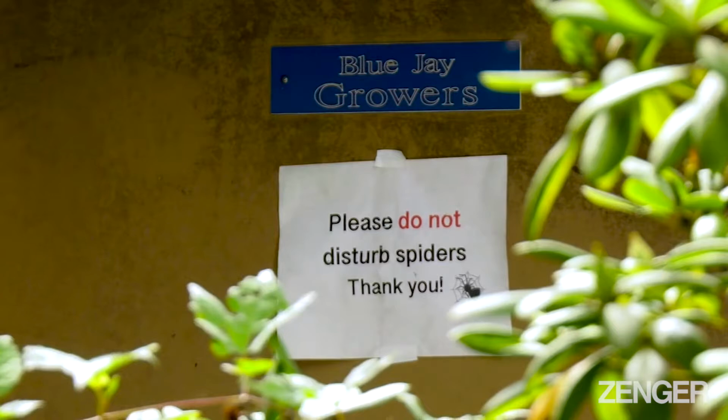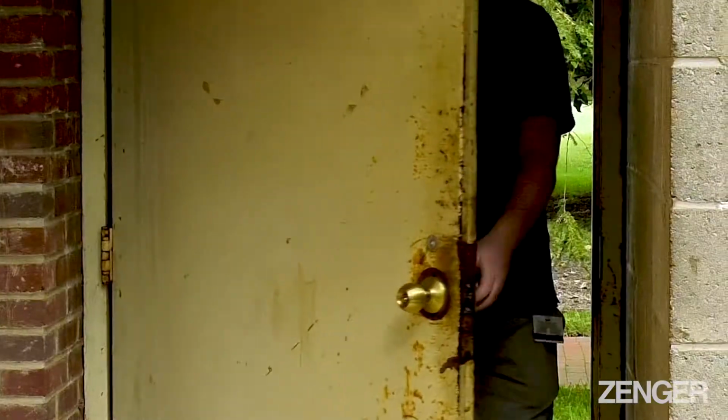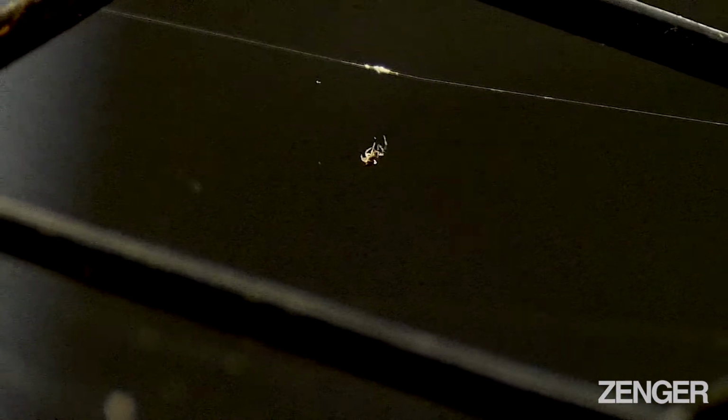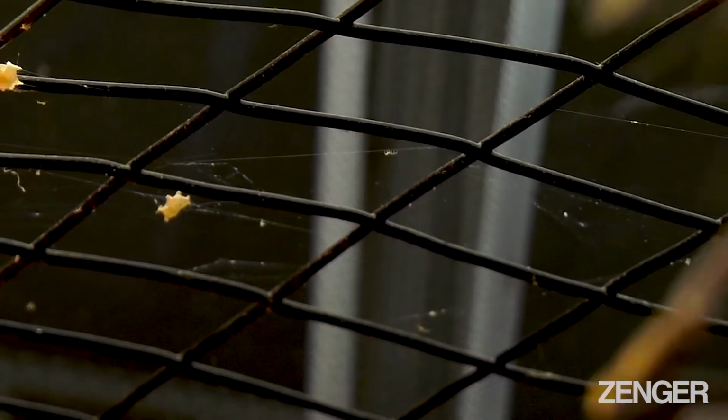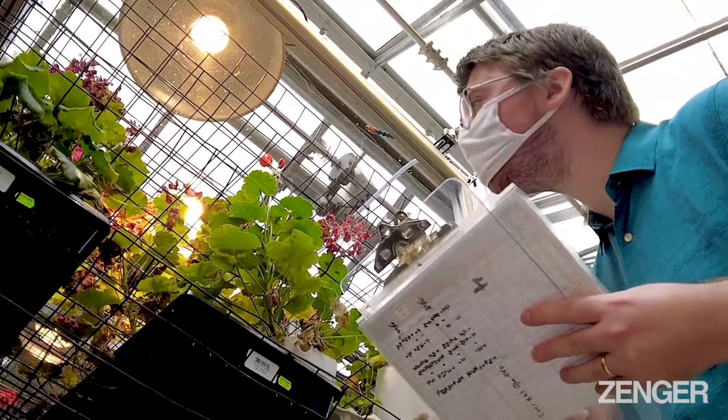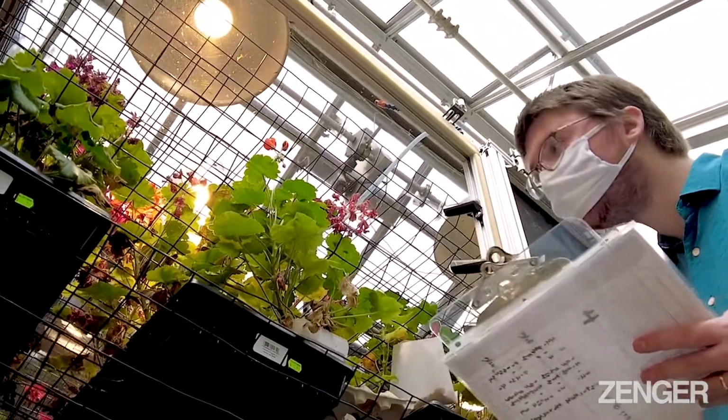The reason this question has been difficult to answer in the past is that web making is built up of many thousands of individual units of behavior, leg sweeps and the spider attaching silk, etc. And documenting the combinations of movements the spider uses is very difficult to do by hand.